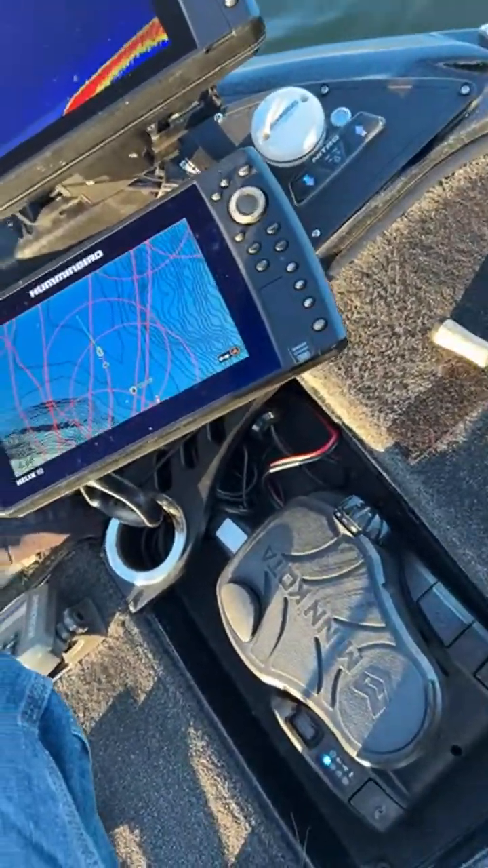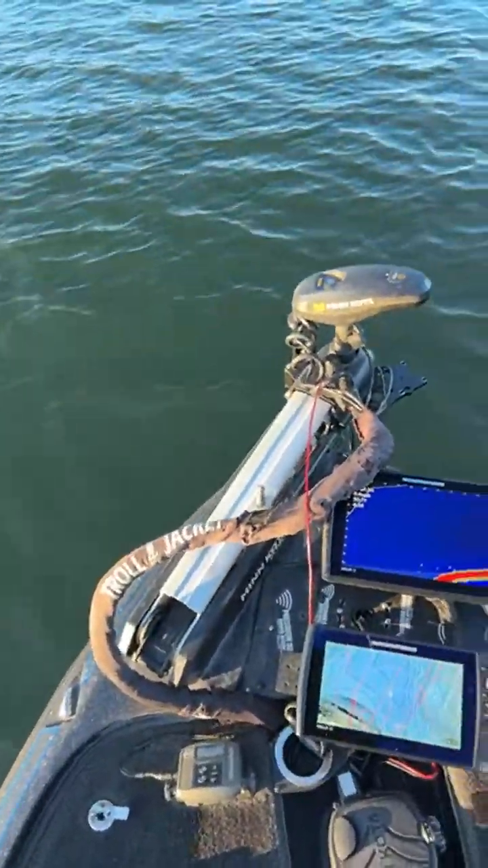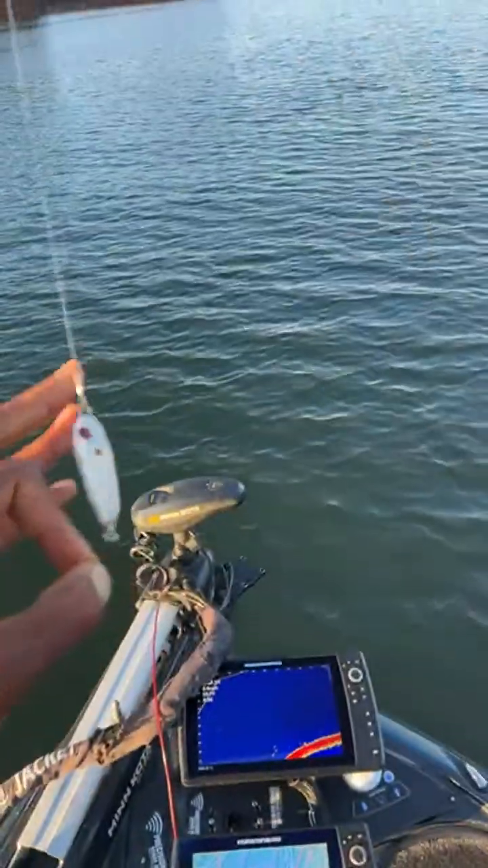What we're gonna do today is focus on a deep water bite, all right? So that is the game plan for today, guys. And what we're going to be using is a spoon.